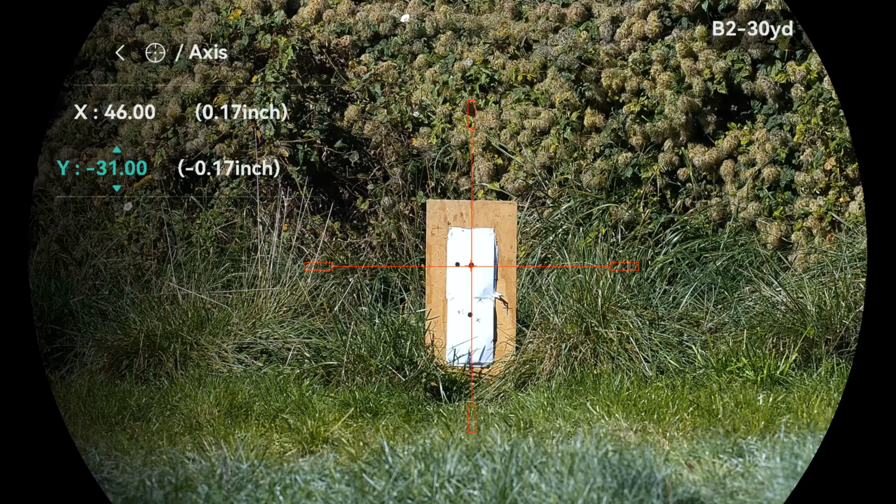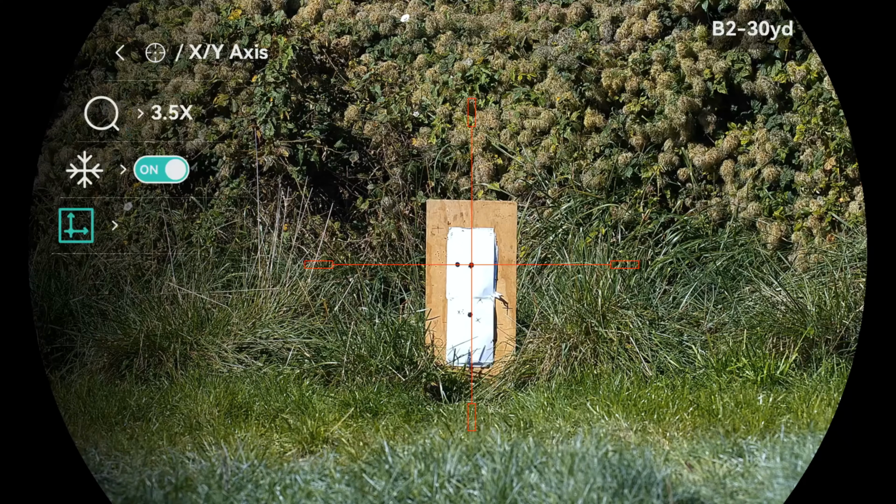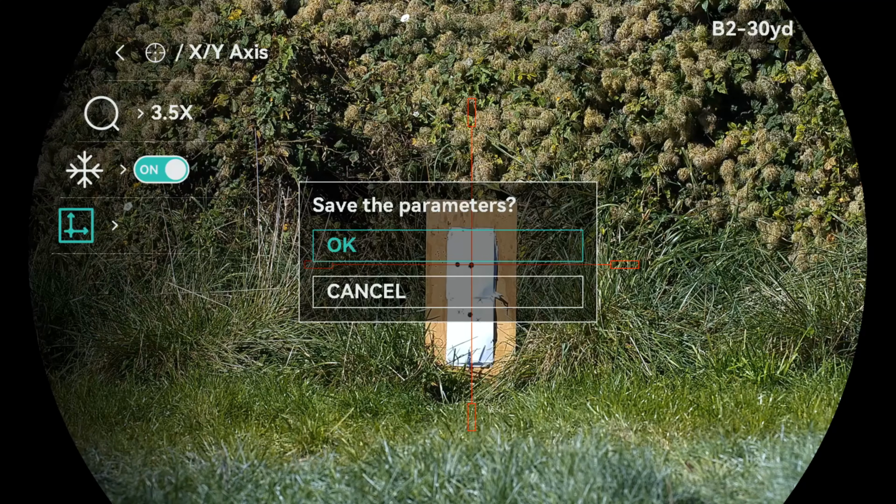So I lift that up a tiny bit because I want it to be a little bit higher than where I am at the moment. Might go about there. Click on that, and then one long click gets you back out, and then you have to long click again, and it comes up with a save the parameters. You have to press OK for this all to work. Press OK.